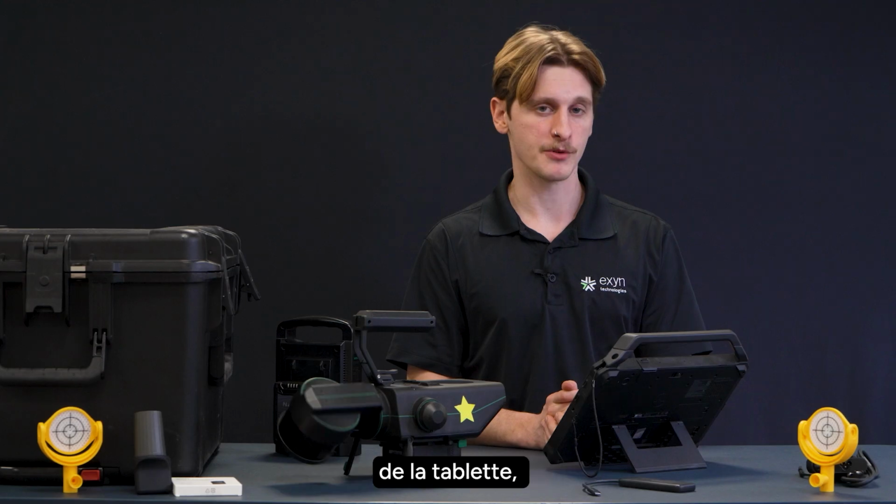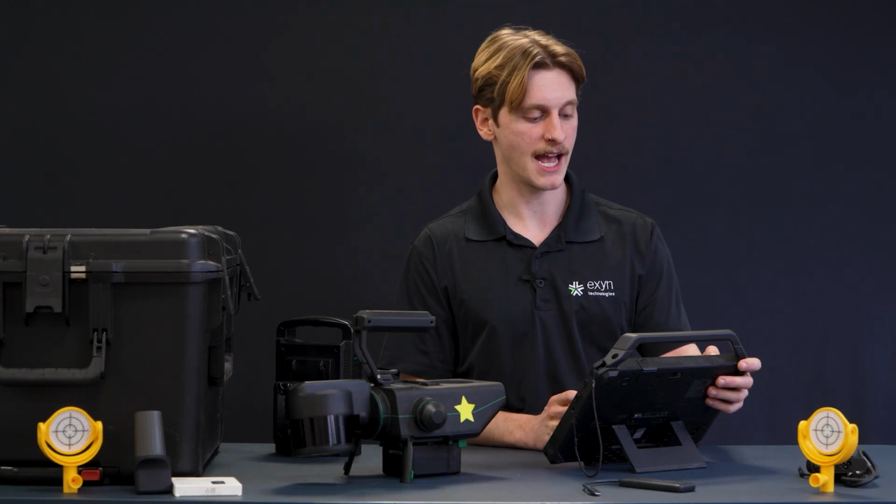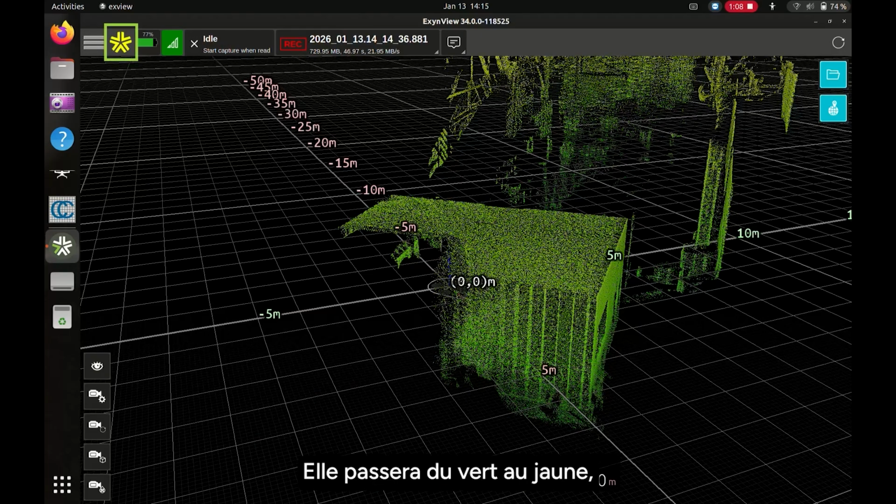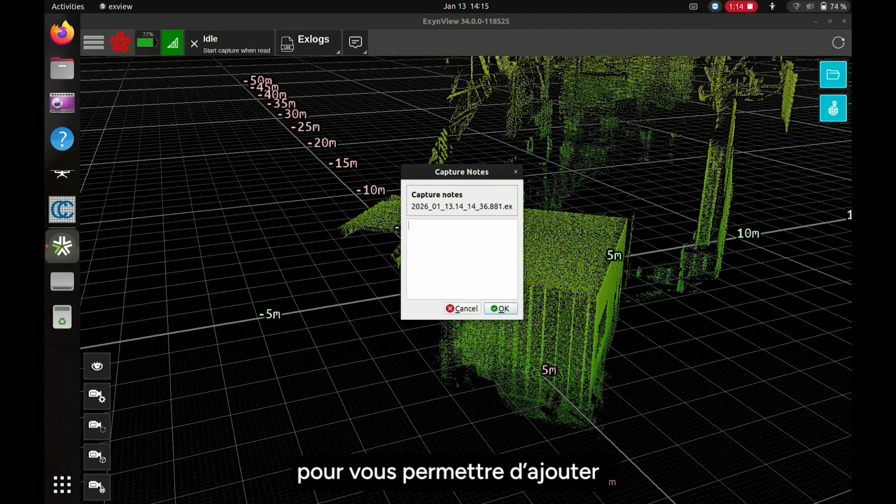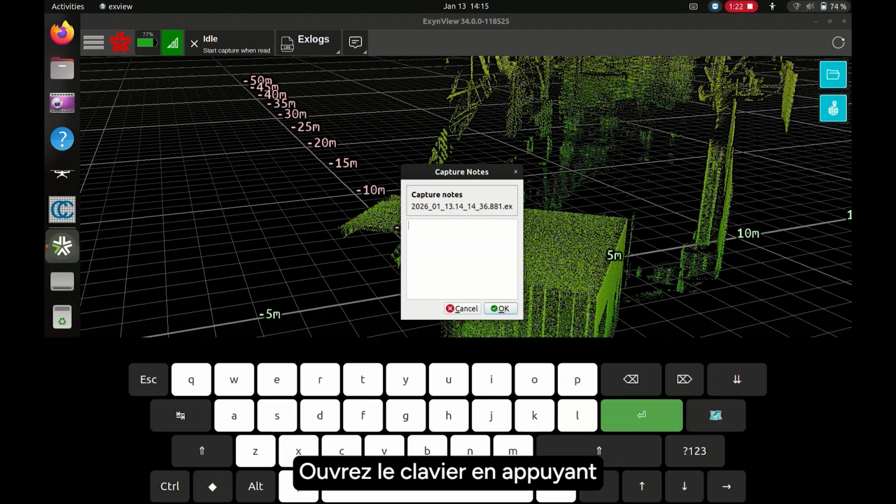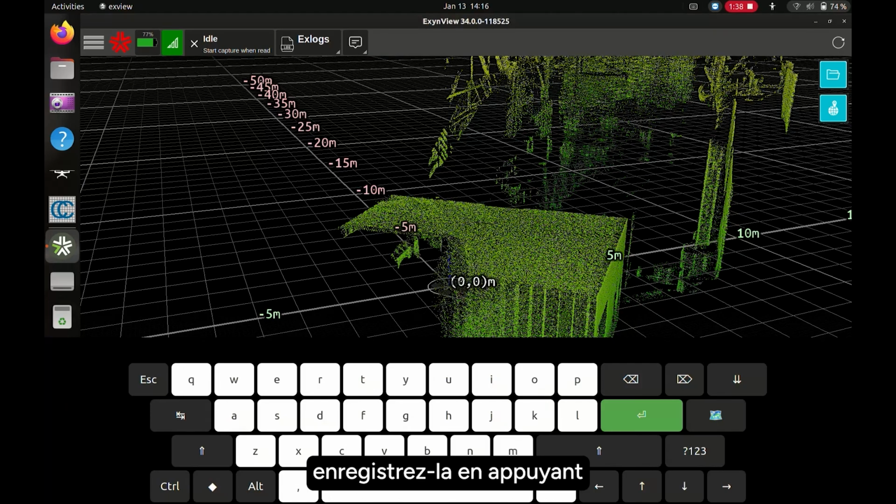In order to stop a capture from the tablet, just go ahead and press that Exyn icon again. You'll see it go from green to yellow and finally to red when the capture is stopped. After the capture is finished, a box should open up automatically that gives you space to write a little note to remind yourself of what this scan was about. Go ahead and open up the keyboard by pressing inside of that box, and I'll leave a little note that says xlog test. Once you're satisfied with the note, you can go ahead and save it by pressing the OK button.